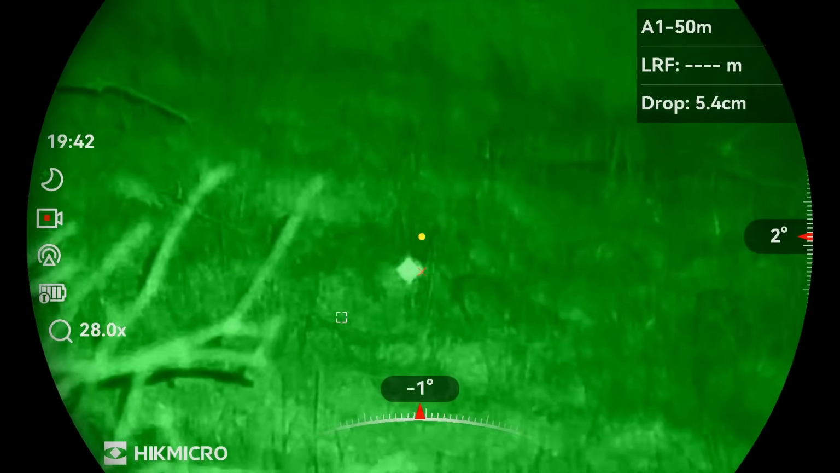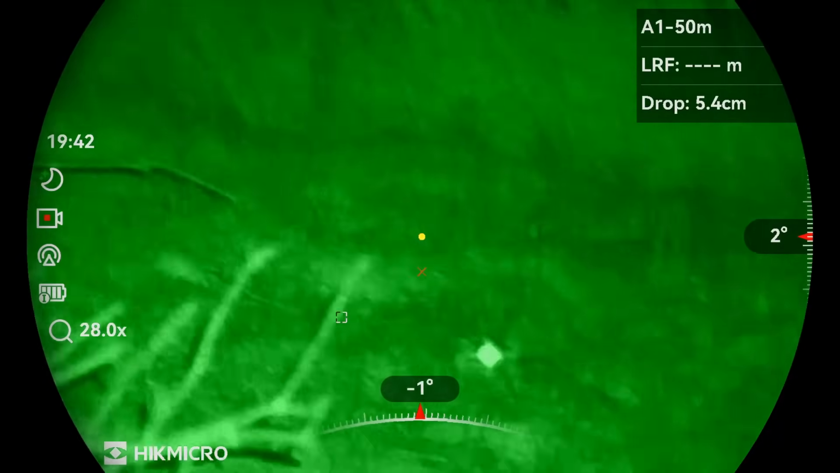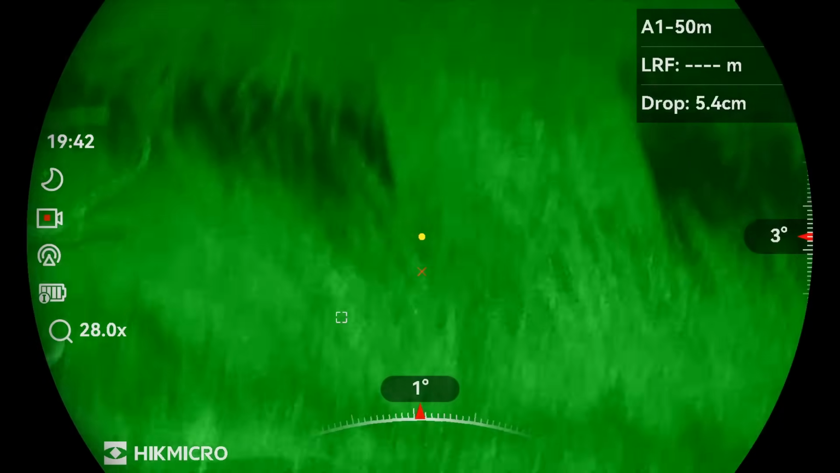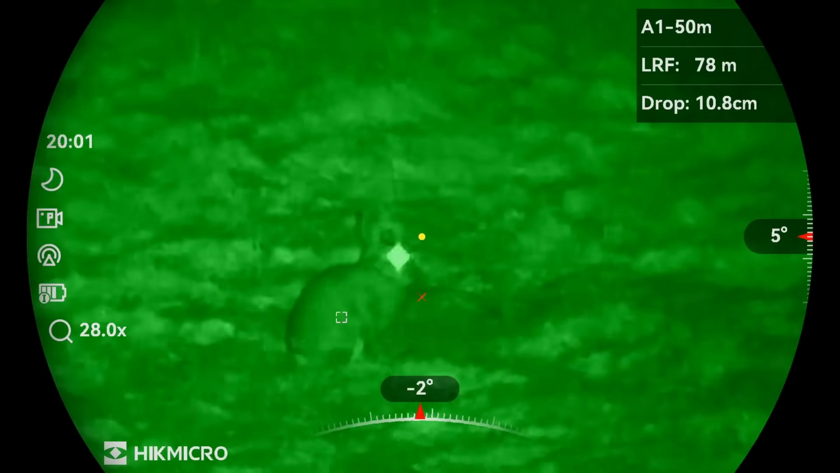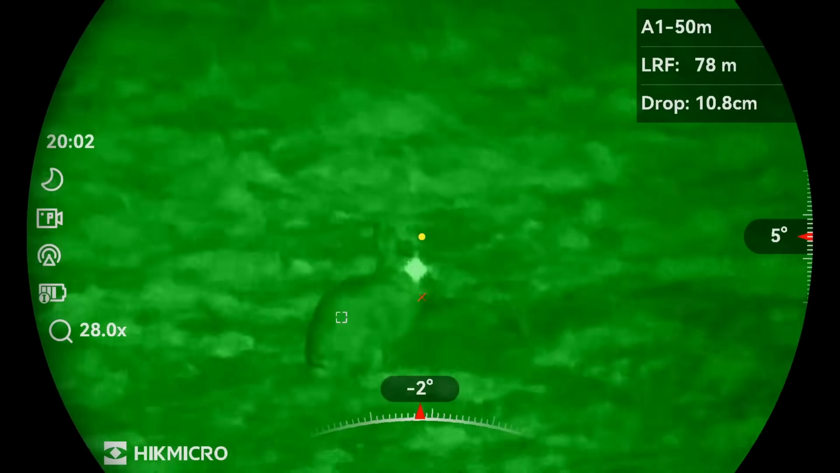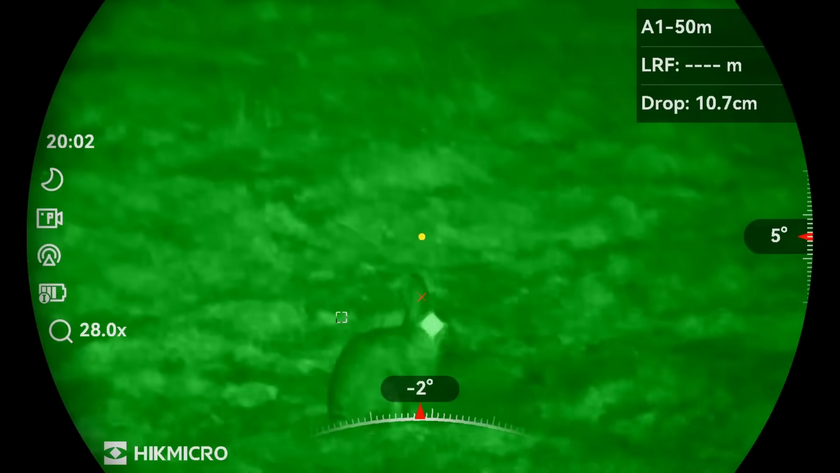And we're away, first bunny of the night. If you look on the top right, you'll see this one's at 78 meters.